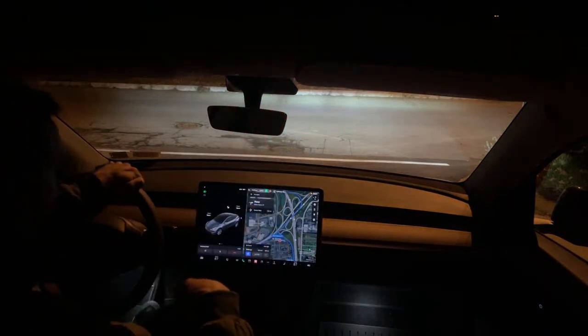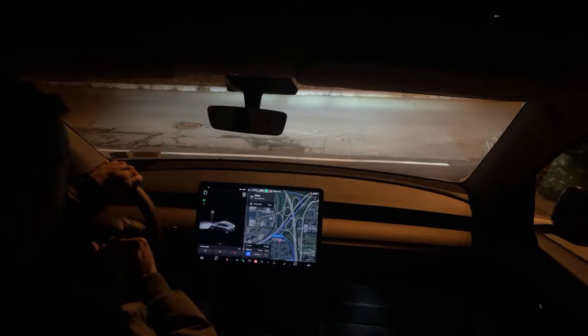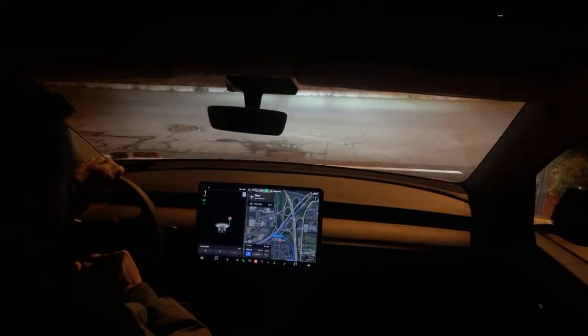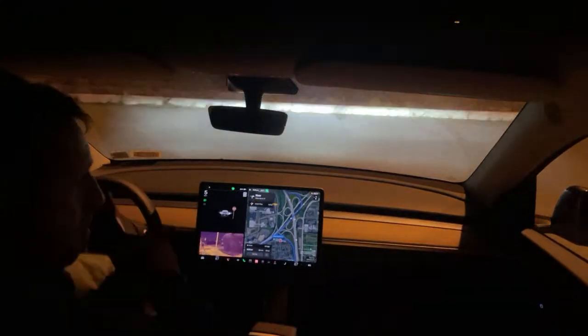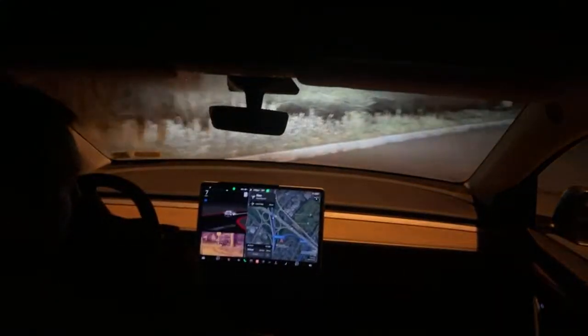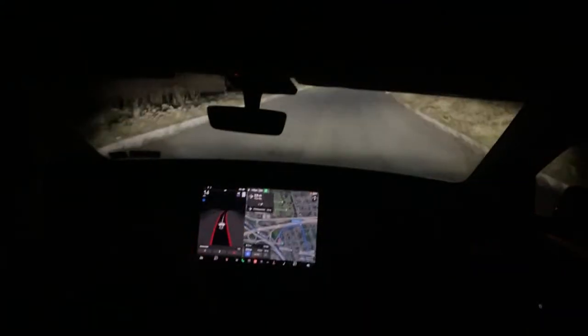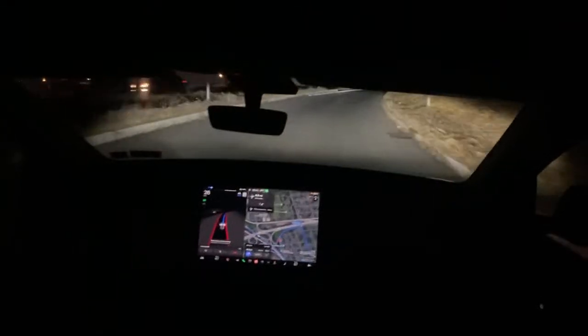I didn't know exactly where I was going when I came here, and the car got me here exactly where I needed to be. So I pulled over, I set up the camera. Let's get on this service road right here and see which way we're supposed to go. All right, I just engaged the full self-driving.